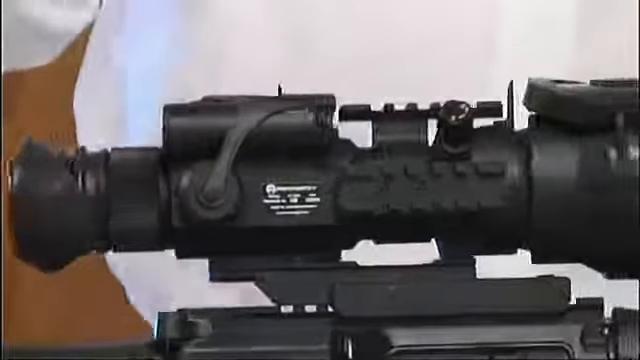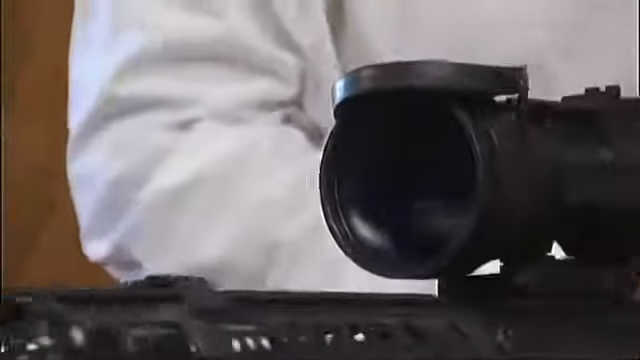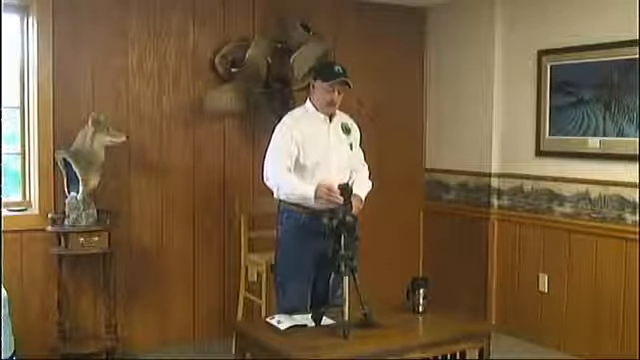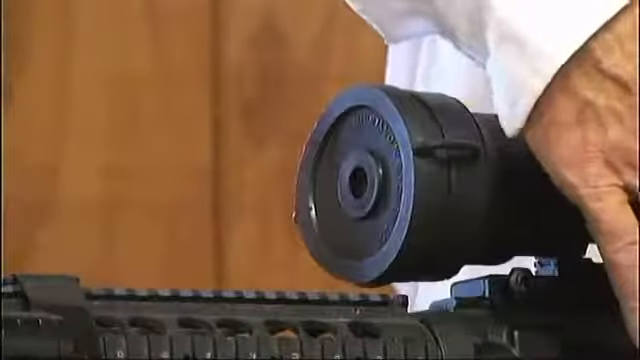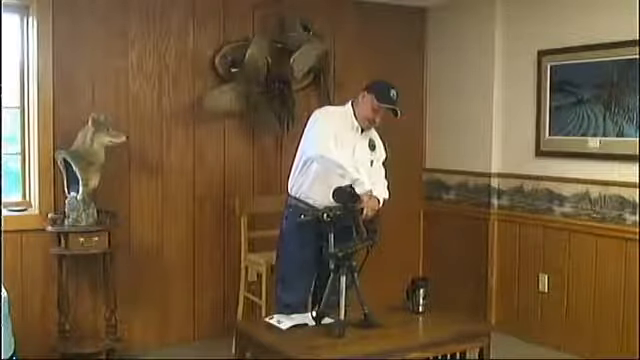If we flip it around the other way, you can see that we have the front cover. It's nice to have that on there when you're not using it. And that's pretty much it for this particular side. This one doesn't have the quick attach detach, but it's fairly easy to attach.